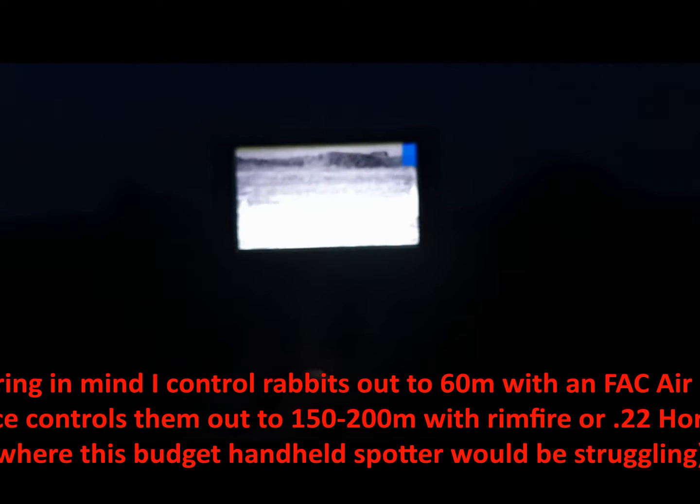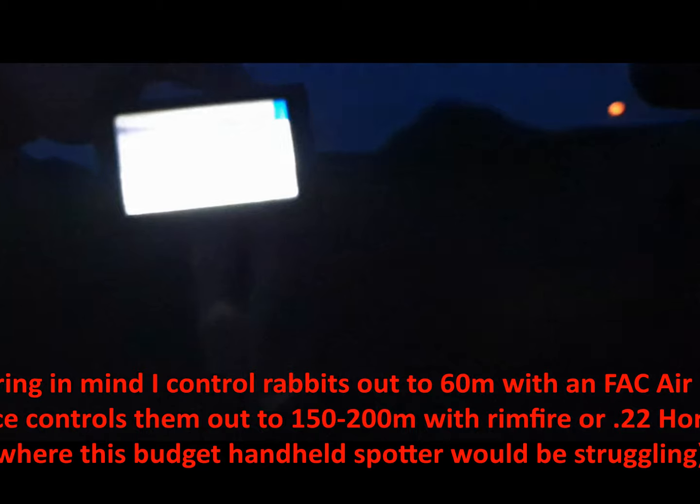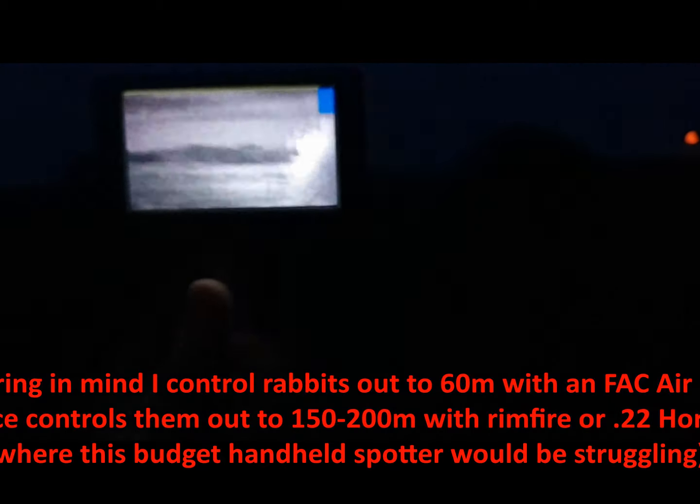This is a good close range spot. It'd be good for ratting. Yeah, be good for ratting, I would say. But it's a long range spotter. No, it doesn't need the legs. Well, I would say good for rabbits and rats, but not for foxes, because you're used to more long range things for your foxing, aren't you? Yeah.